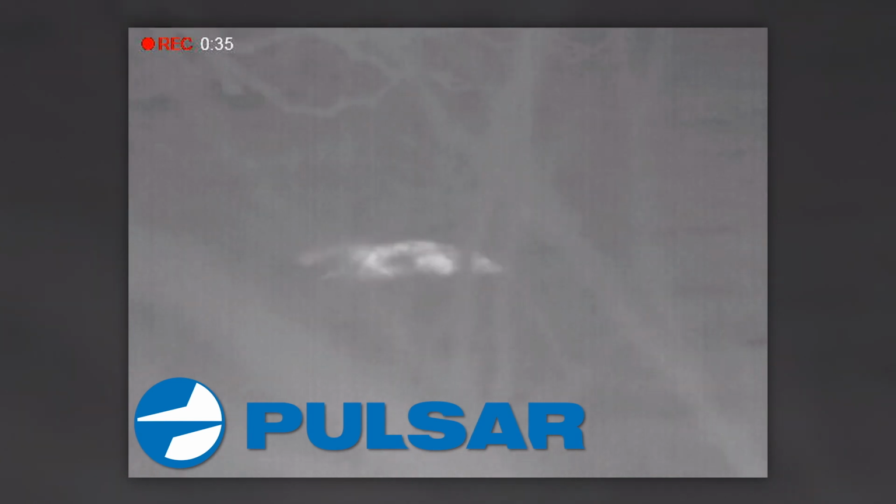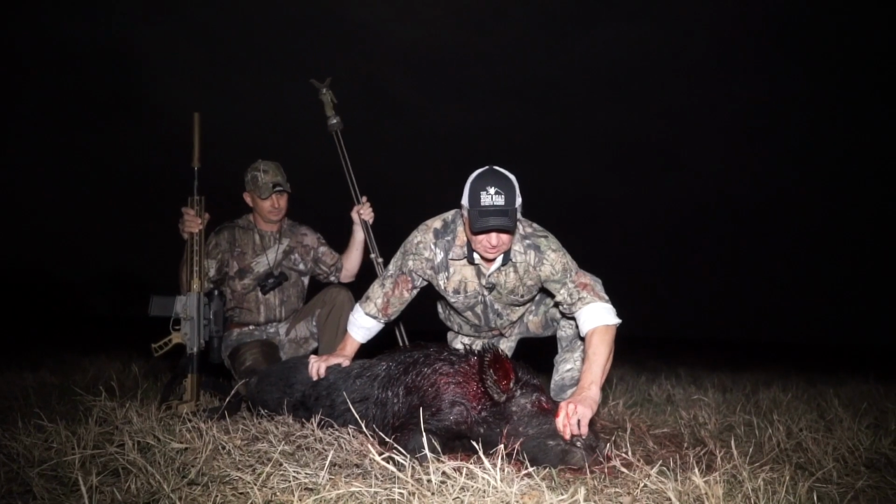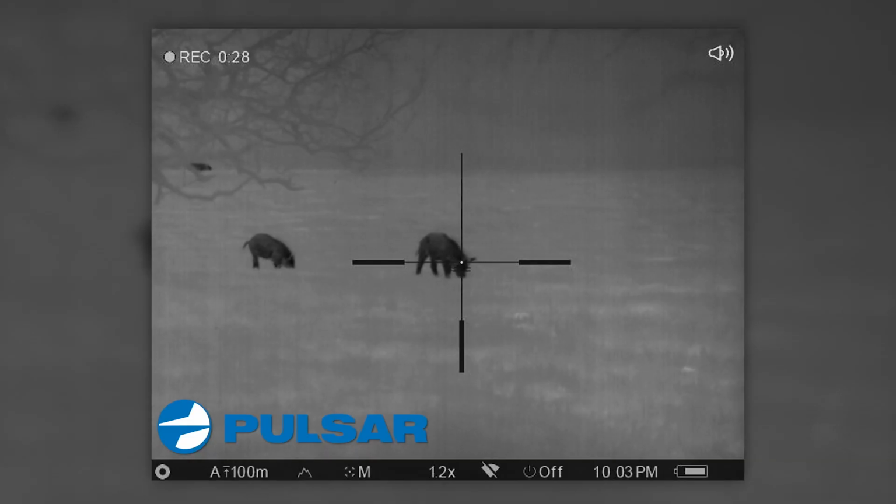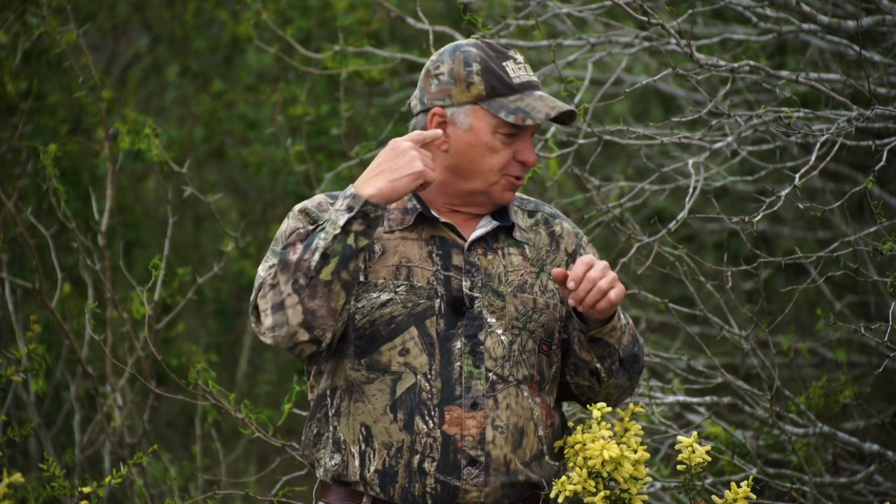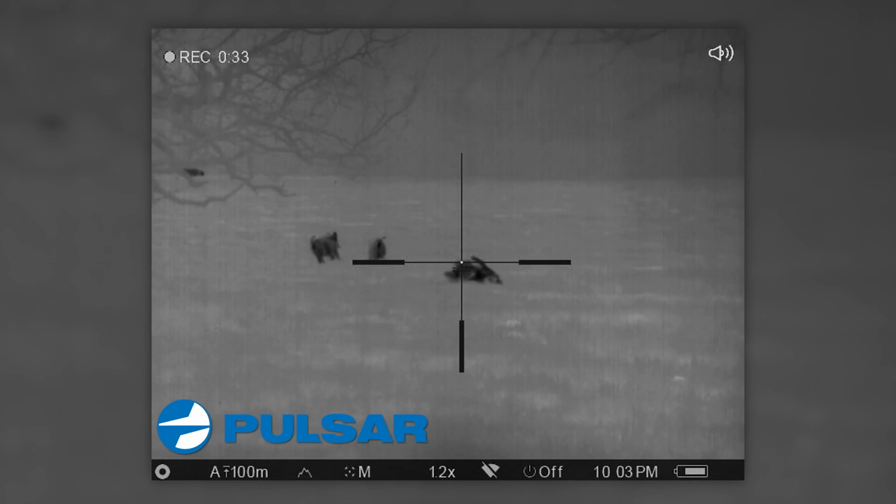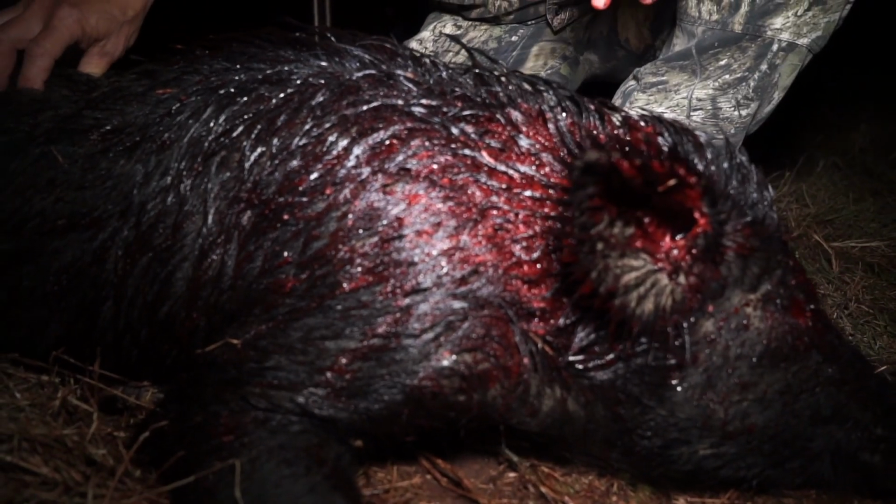Now this turned out to be a really pretty good sized hog. The one thing with thermal vision is, I've been using Pulsars for a long time, and I have a hard time seeing how big stuff is. I look through there and all I'm really focusing on is that little spot right here at the base of the ear. So I walk up to them and it's like, heck, that one's a whole lot bigger than what I thought.